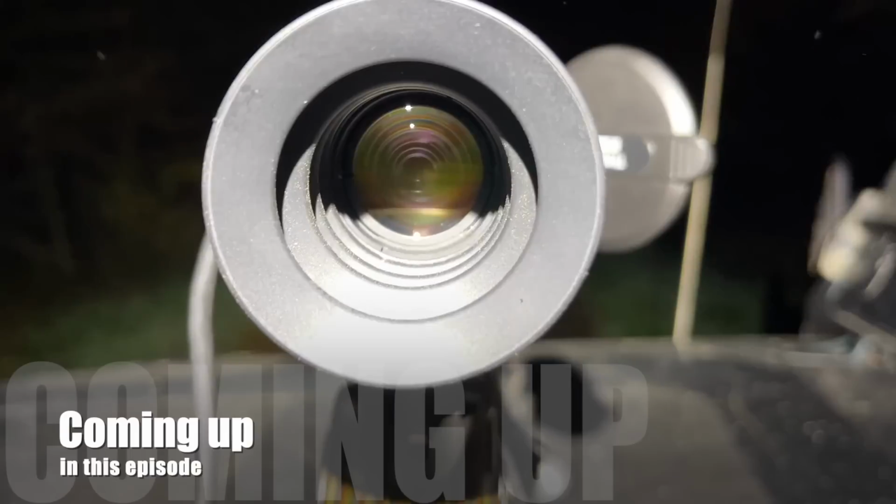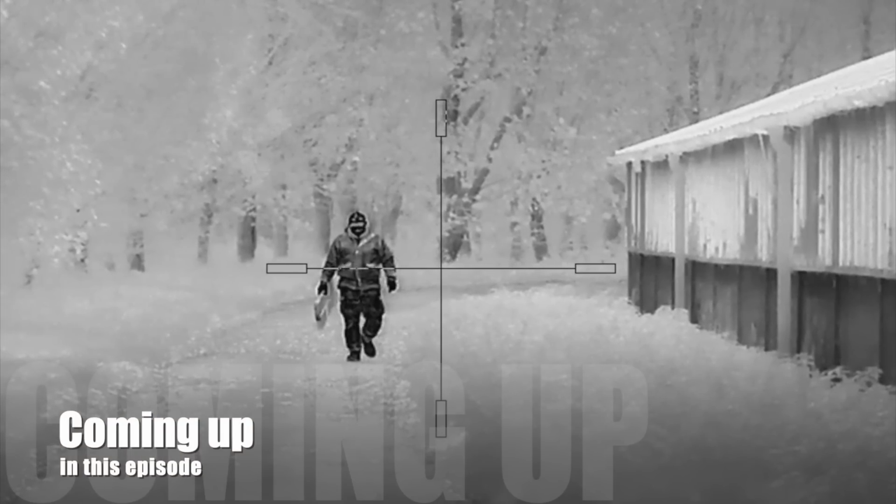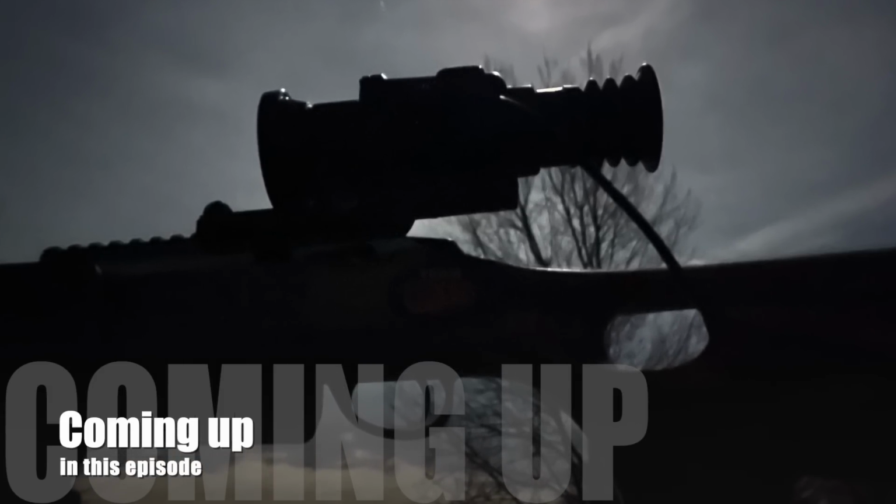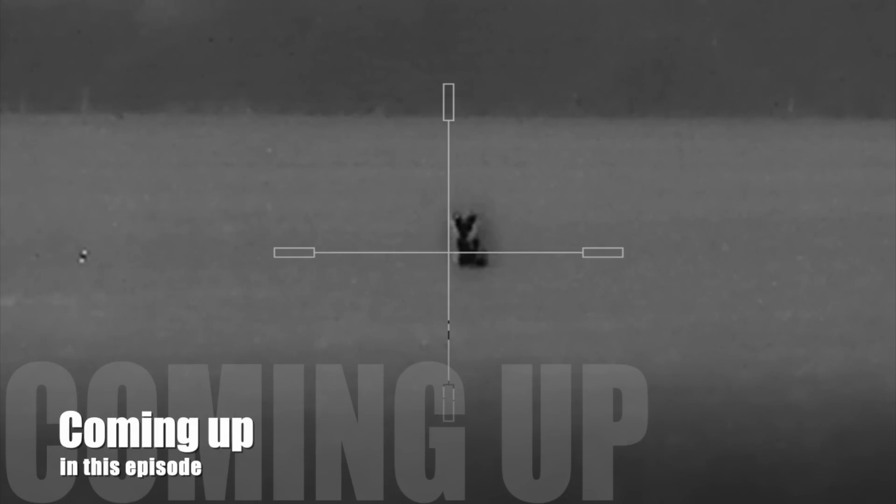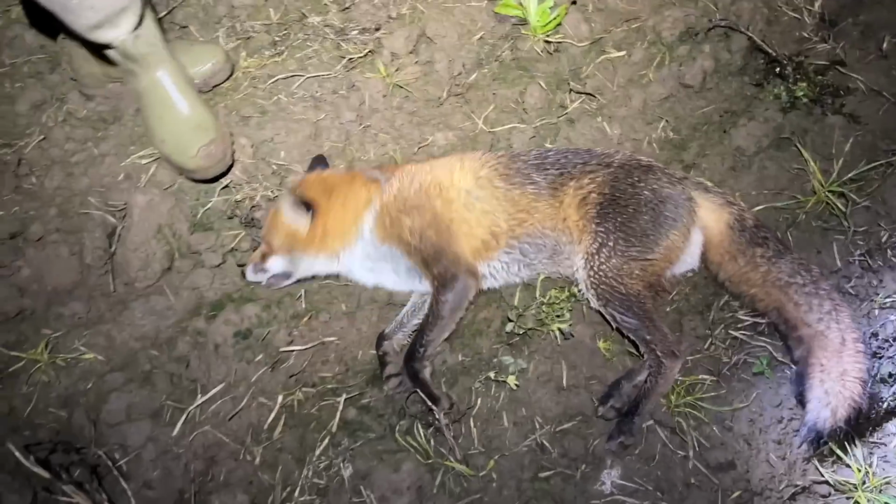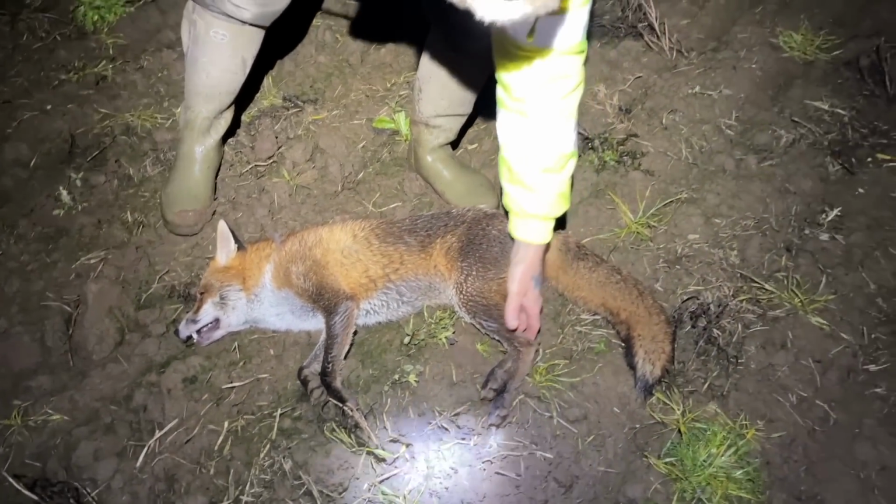Hey guys, and welcome back to the channel. It's festive foxing time. I'm out with the keeper and the HIKMICRO TQ50 Thunder rifle scope after some problem foxes on the shoot. That's a clunker. That's a big one. Look at the size of him.